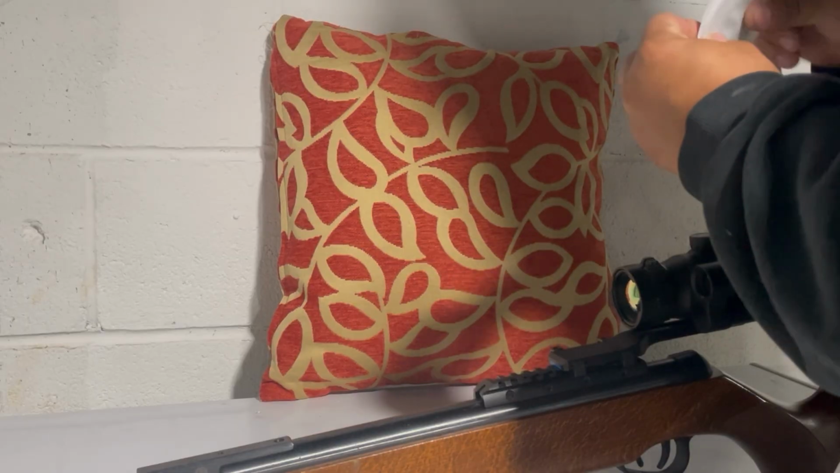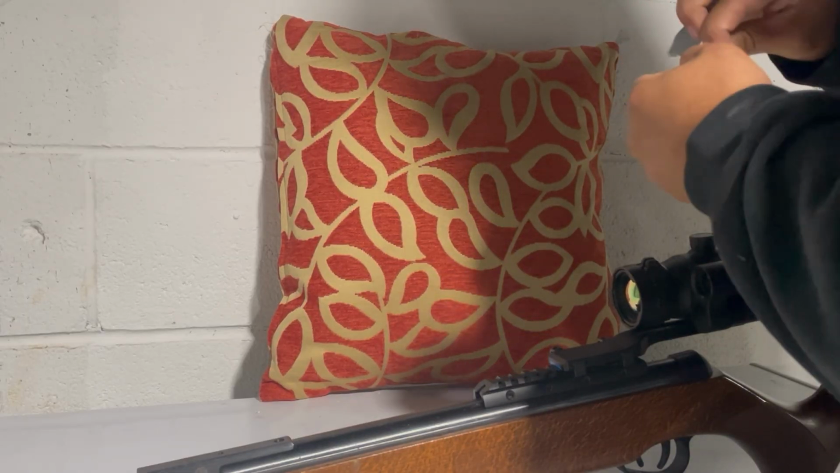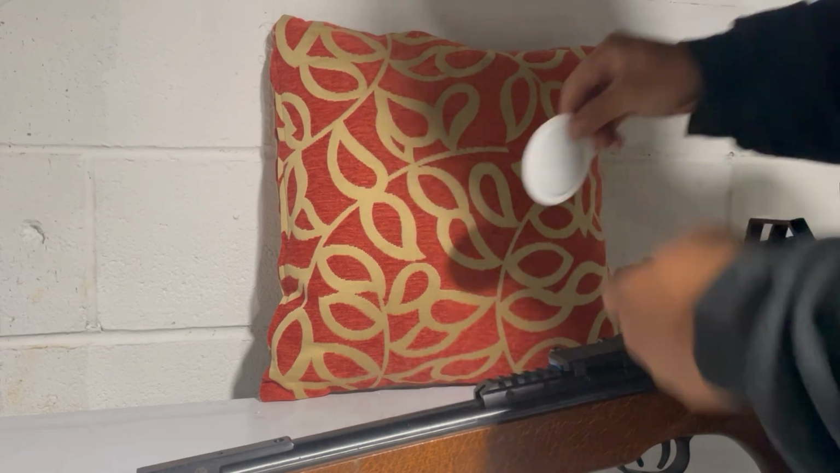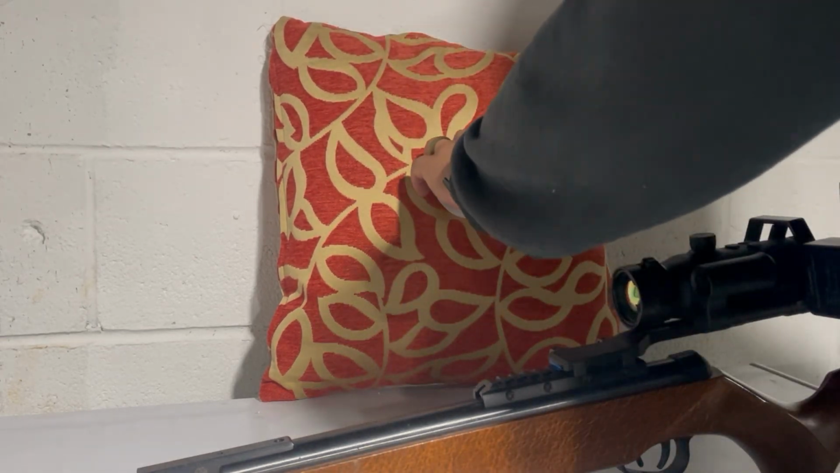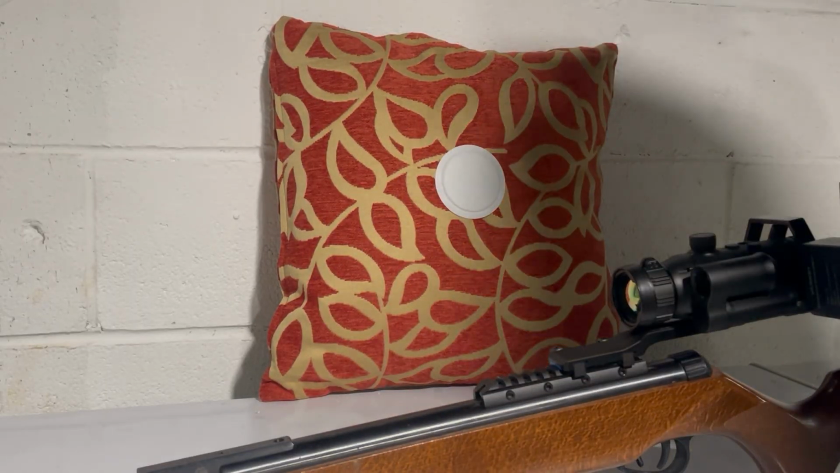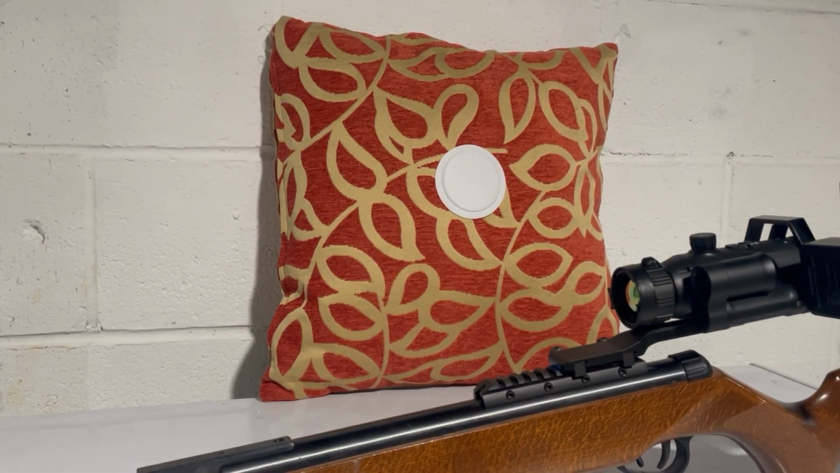It's sticky. You gotta peel the back off of it, like so. Plop. Right in the center. You gotta wait a few minutes for it to heat up, just like a hot hand warmer. Finally, you shoot the pillow.